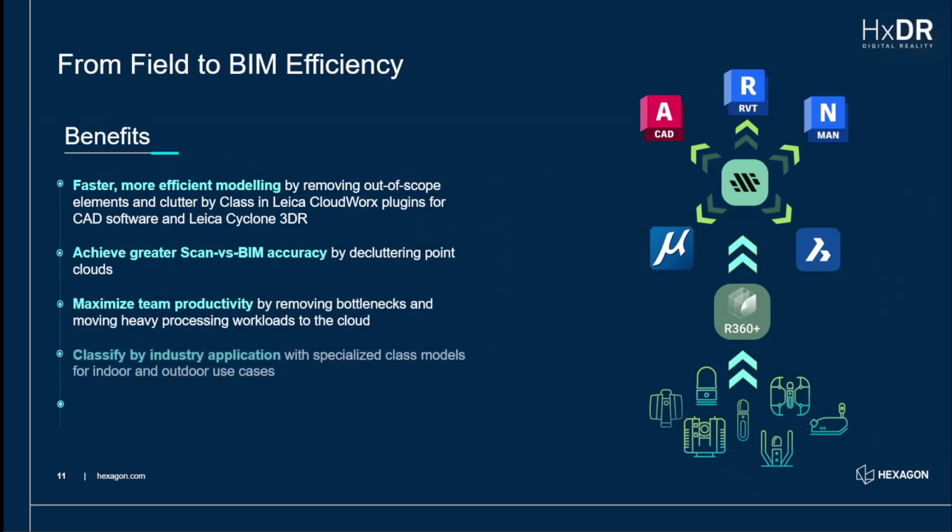So we're going to talk now, obviously we can stream. I think I've mentioned this in previous webinars. We can host our data in Reality Cloud Studio, and we can stream that out into Cyclone 3DR or our CloudWorks enabled products. And obviously that allows us to achieve greater scan to BIM and versus BIM accuracy, particularly when we use classification, because we can declutter the point clouds. All the noise we can put on a separate layer, and we'll look at that in a video in a little while. We can classify by industry application with specific class models. So we've got a list of 7. I'll go through those in a minute.